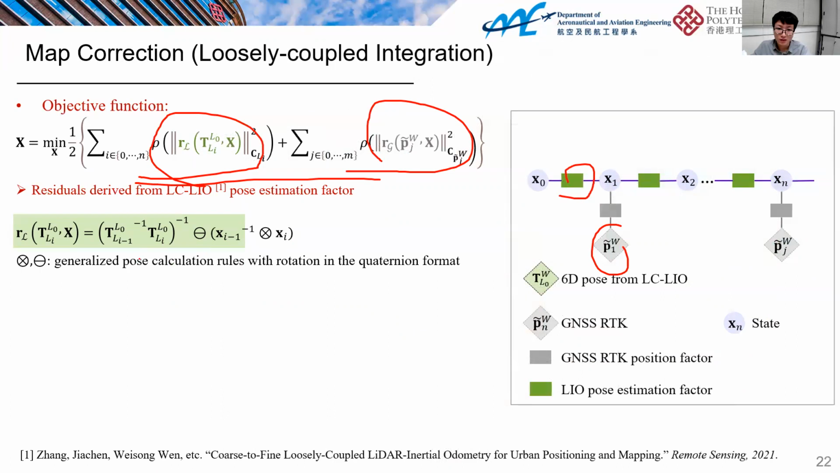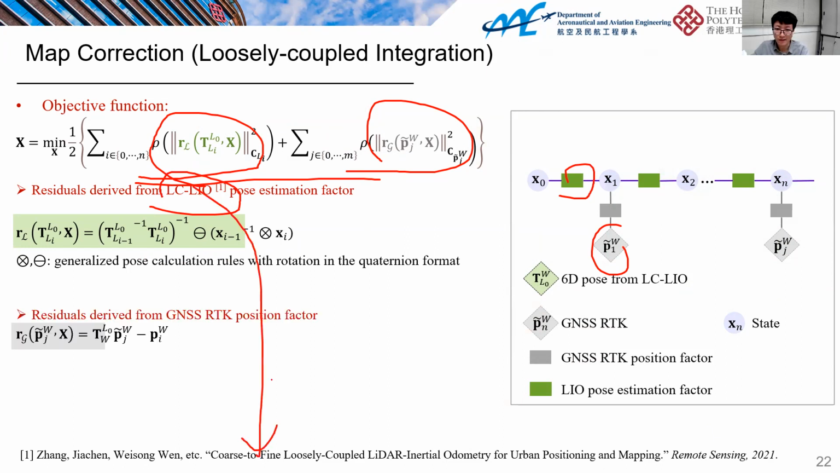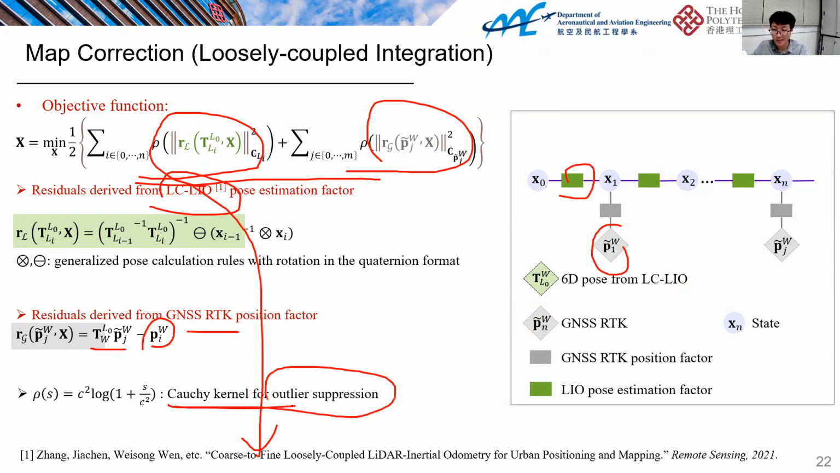And here's the residual derivation from the LiDAR inertial integration. Actually, this is also based on previous work. And here's the residual from the GNSS-RTK positioning, which is the expected one. Finally, we also apply a loss function to resist potential outliers.